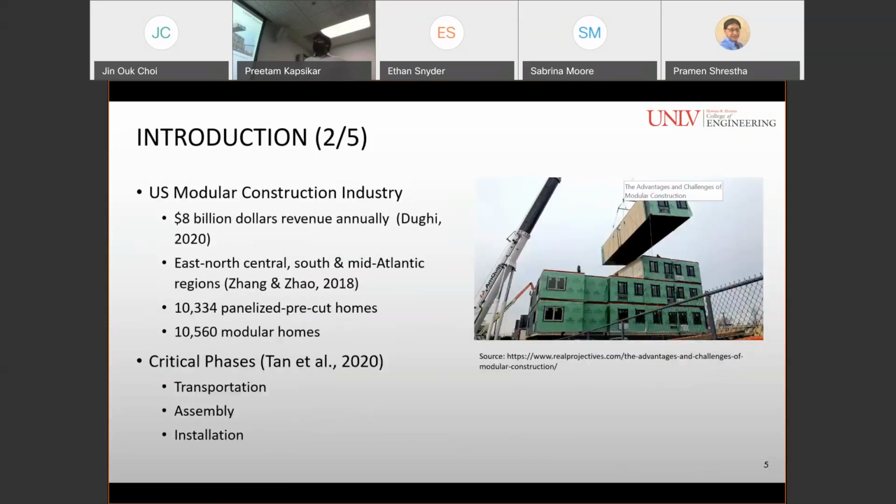So, according to a report in 2020, modular construction has generated over $8 billion revenue annually in the United States. And according to a survey conducted in 2018, in the East, North Central, Southern, and Mid-Atlantic regions of the United States, over 10,334 panelized pre-cut homes and 10,560 modular homes were constructed.